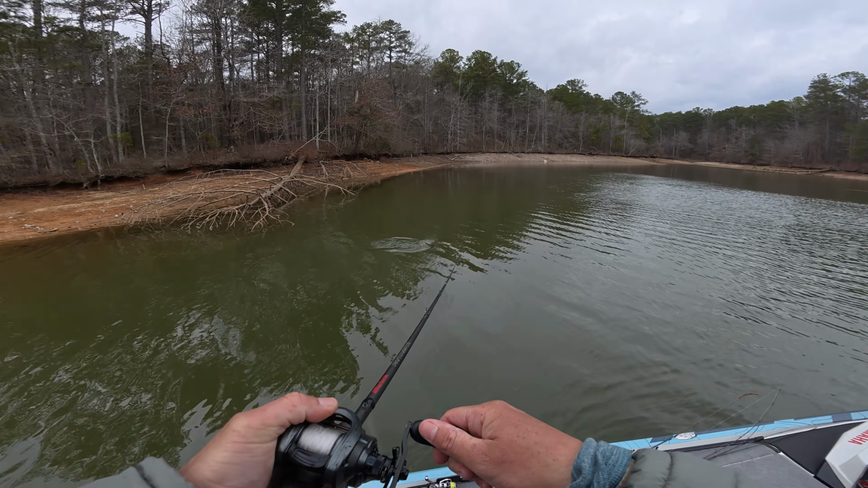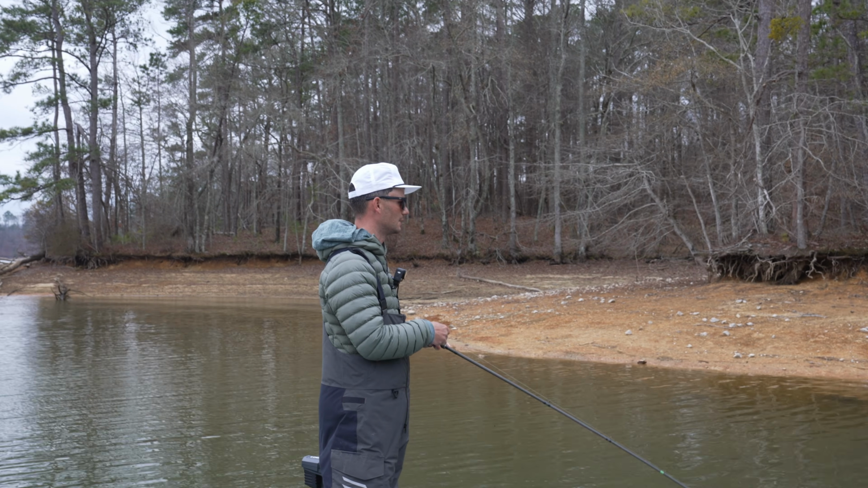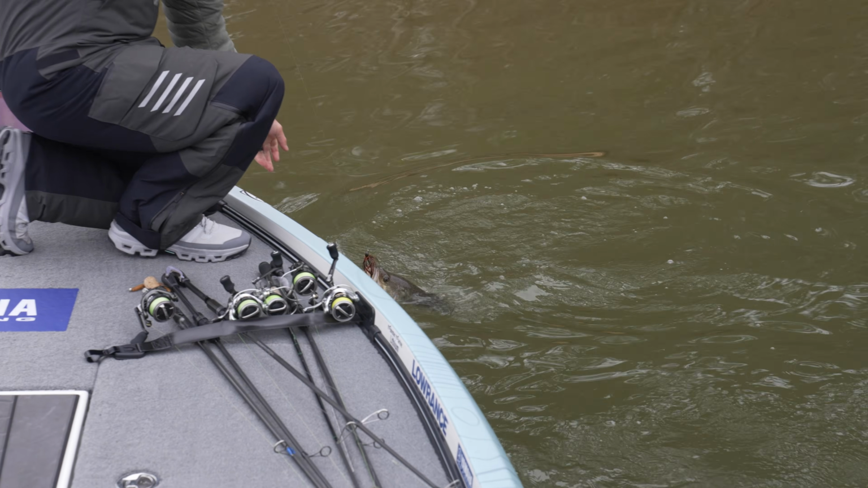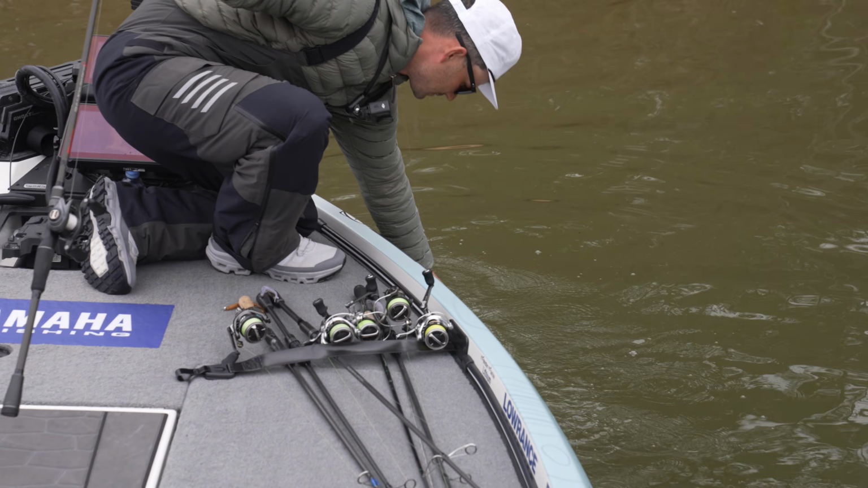There's a big largemouth. I shouldn't have swung. But you know what? It gives me confidence, if anything else. I can come pitch trees all day. I shouldn't have swung, but that's all I needed to see.